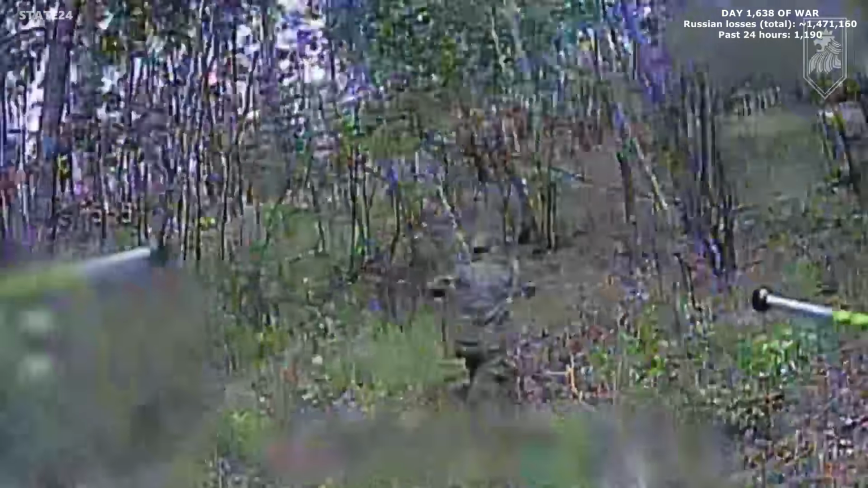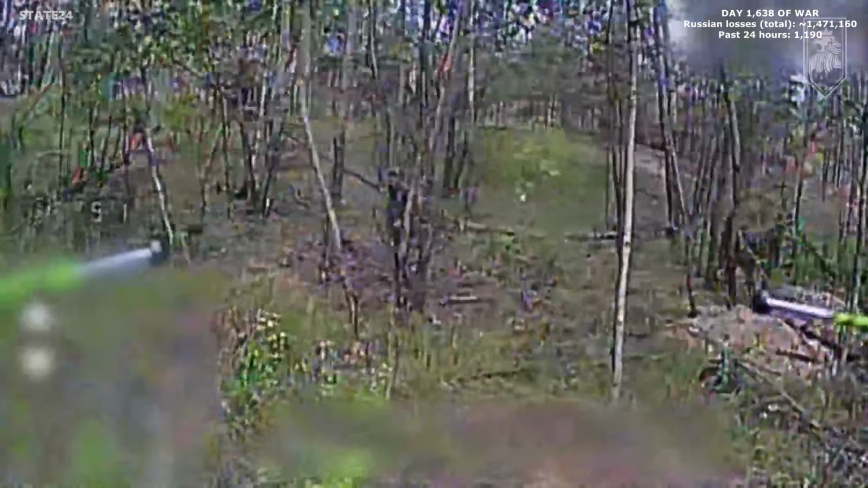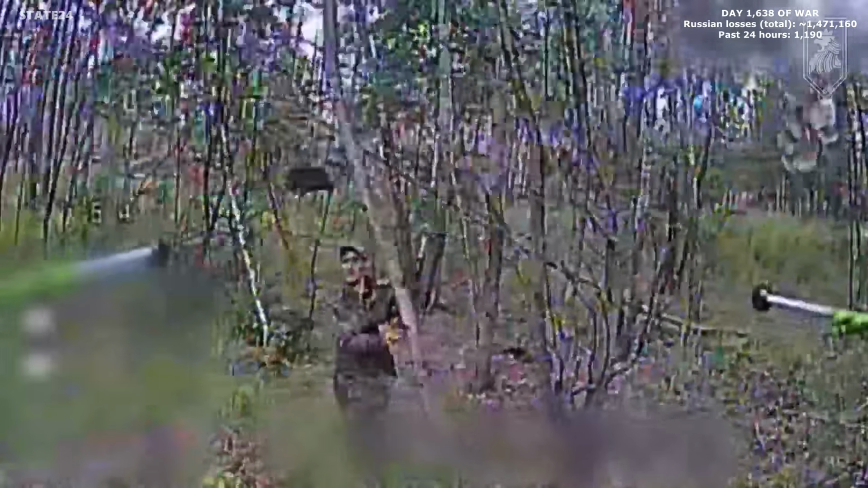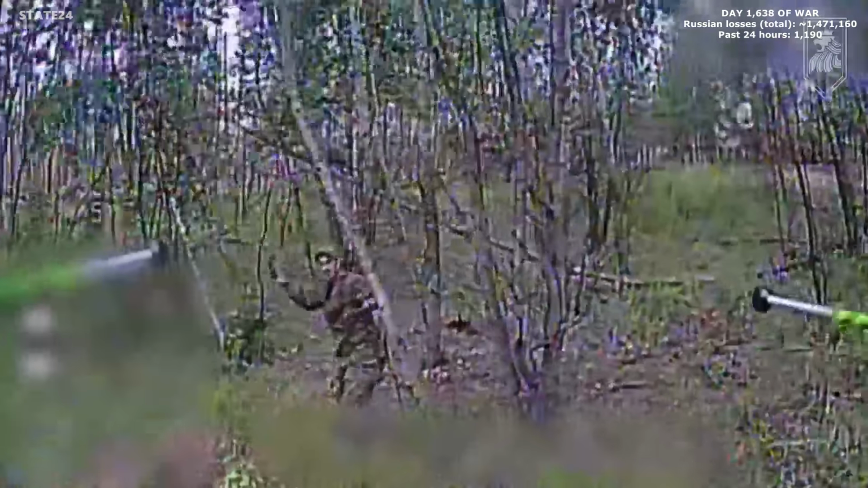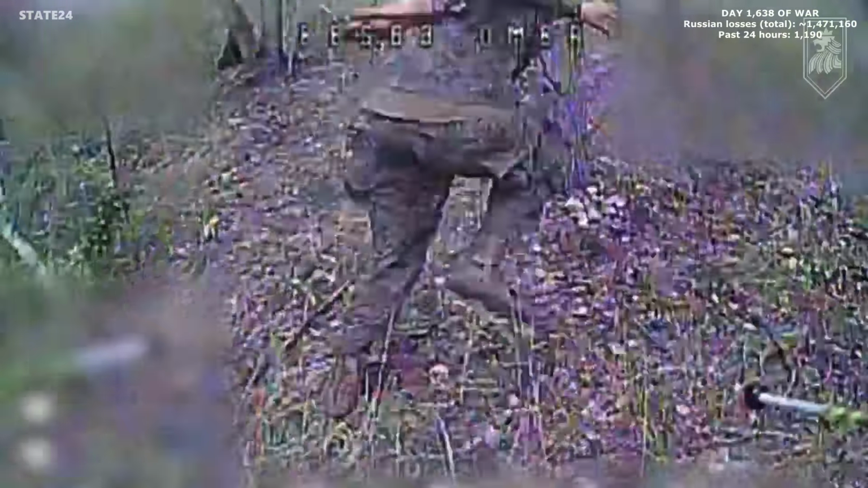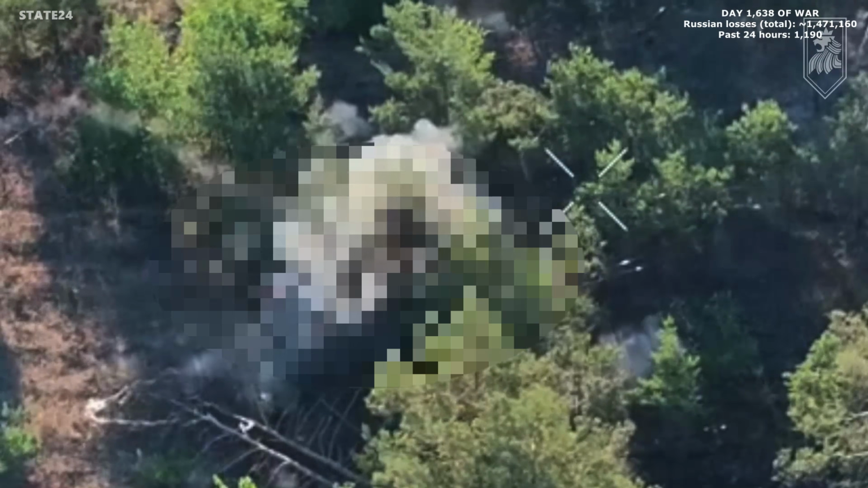A Russian soldier in the forest, a drone right behind him. Pure panic, throwing whatever he can grab, cutting between trees, changing direction every few seconds. The operator matches every move with precise adjustments. No hiding spot holds up, no direction creates enough distance. Minutes of this, then the chase ends the only way it can.